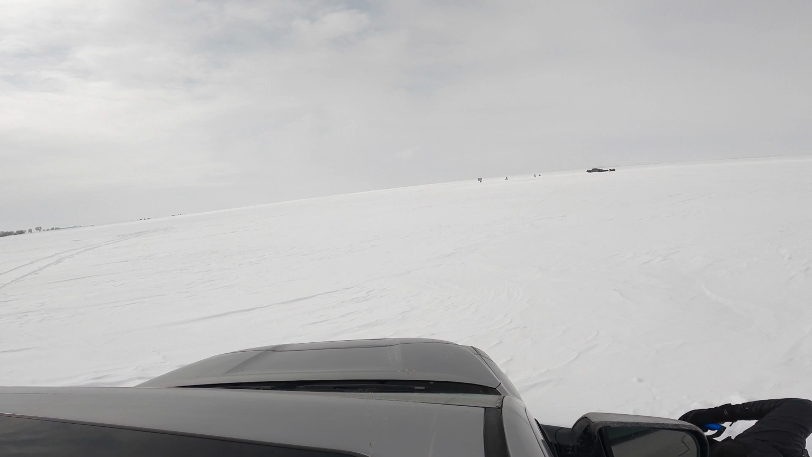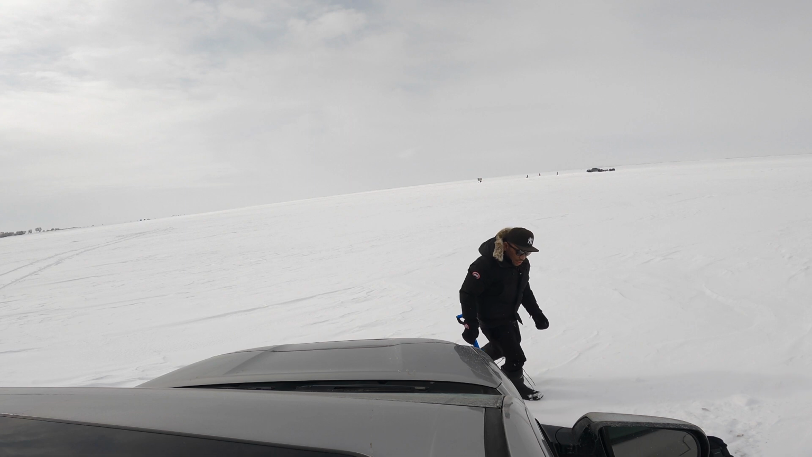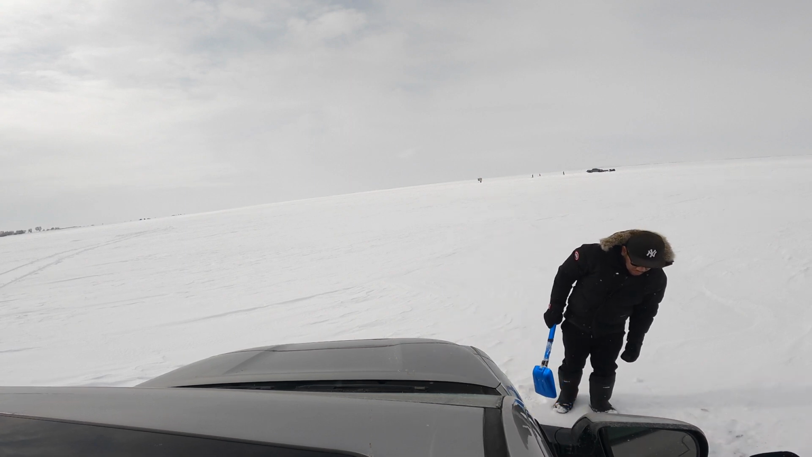This wasn't the first time we got stuck, and I definitely know it wasn't the last time. I think we got stuck a total of 5 or 6 times this whole trip. But yeah, this is how you get out.